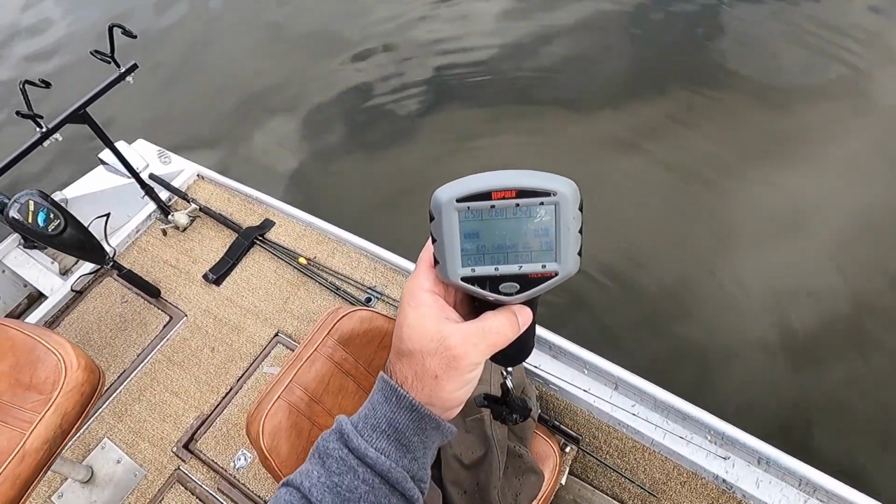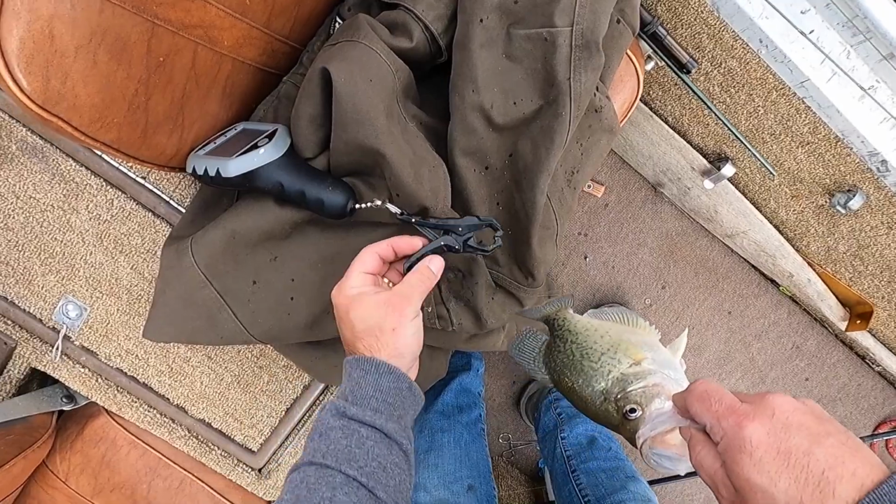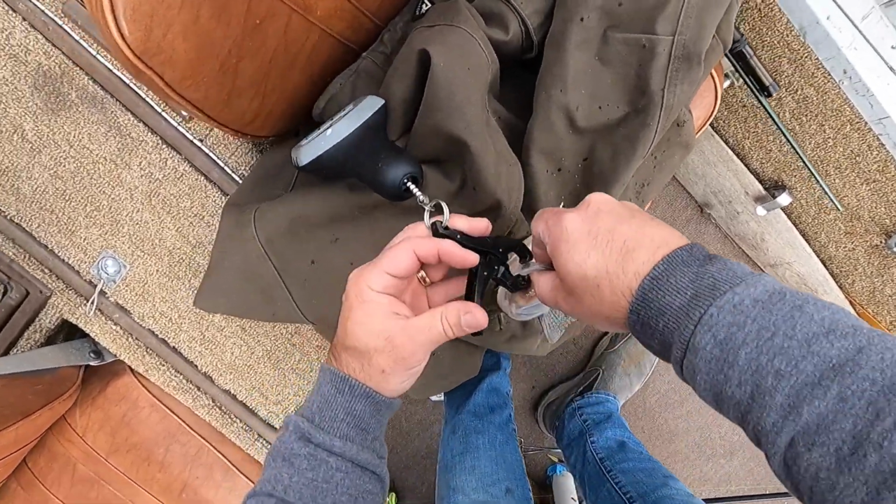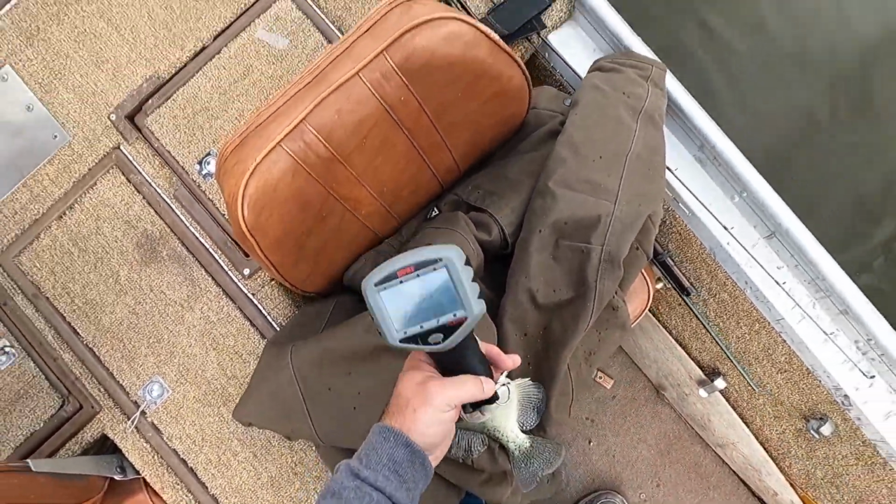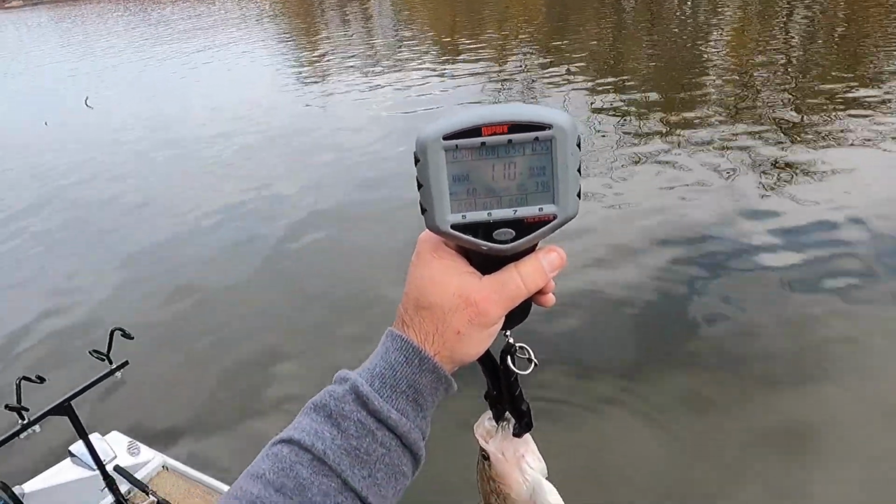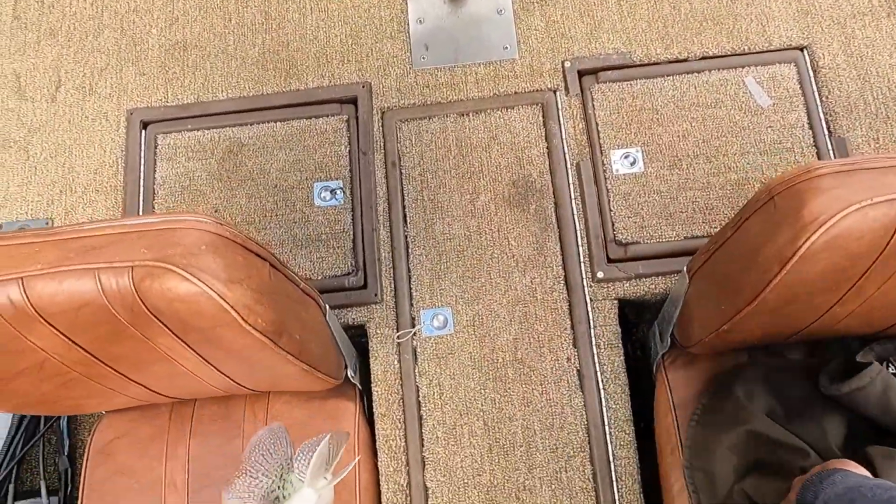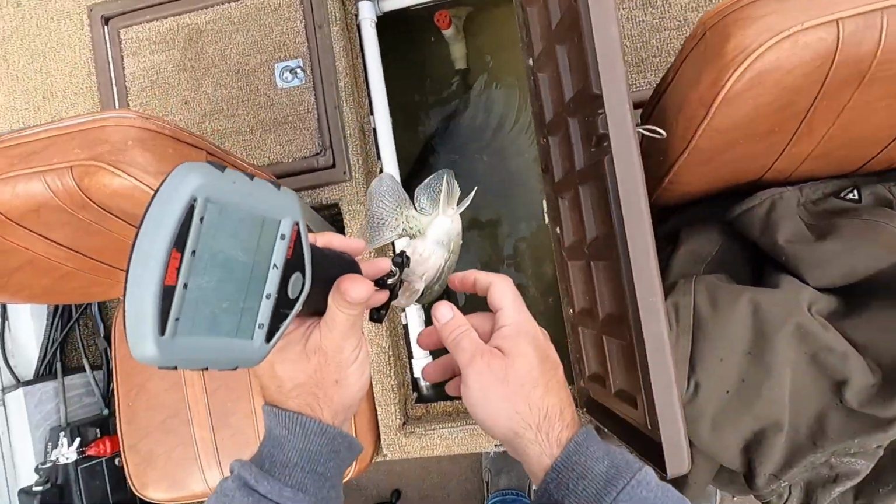There's the old scale out here. Let's just see what this one's running today. $110. Good fish for the box. Get some pictures a little bit later on here with them.